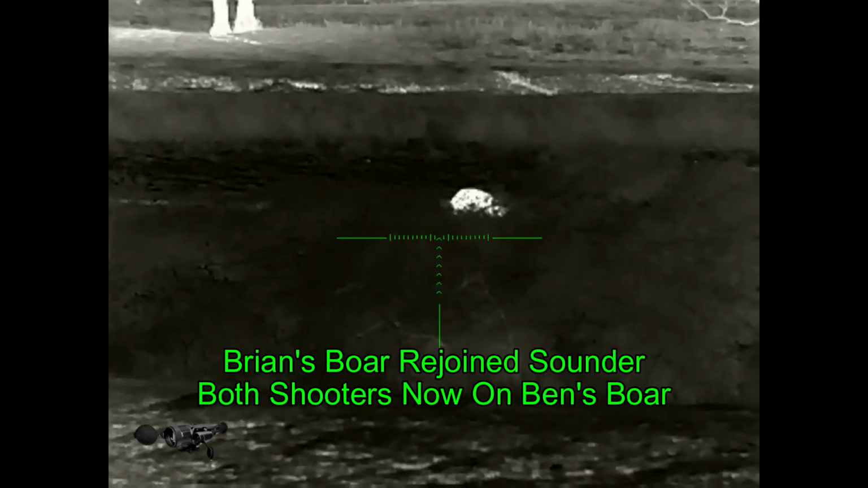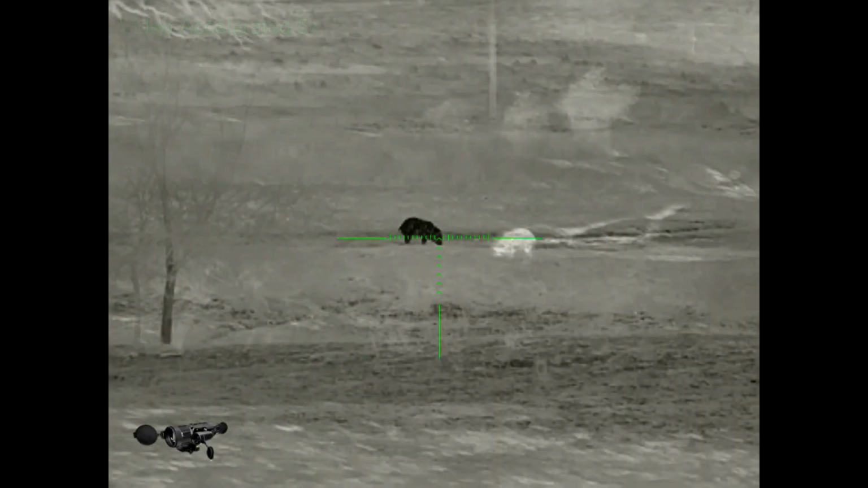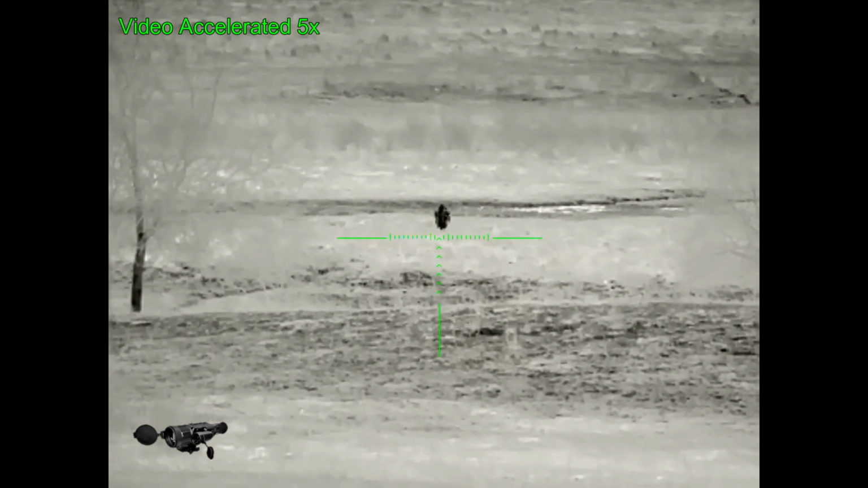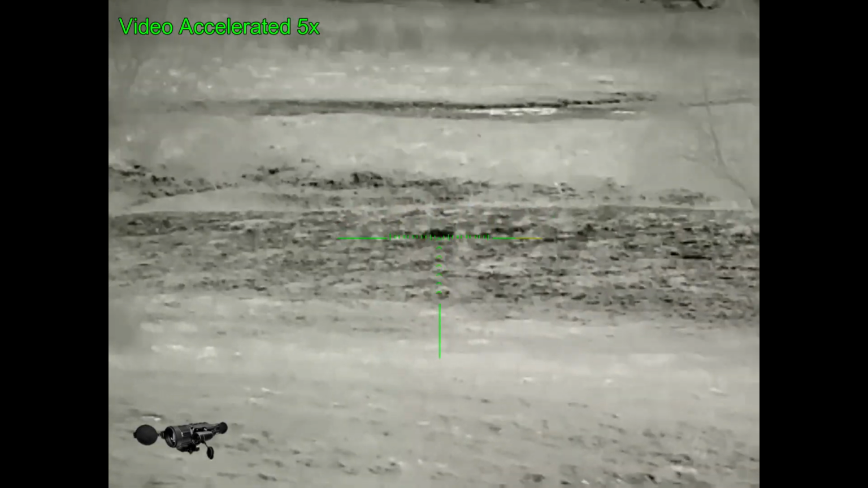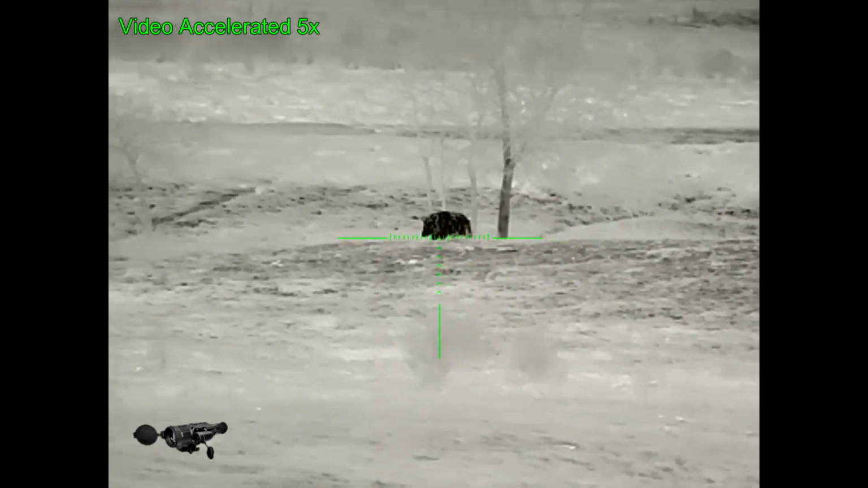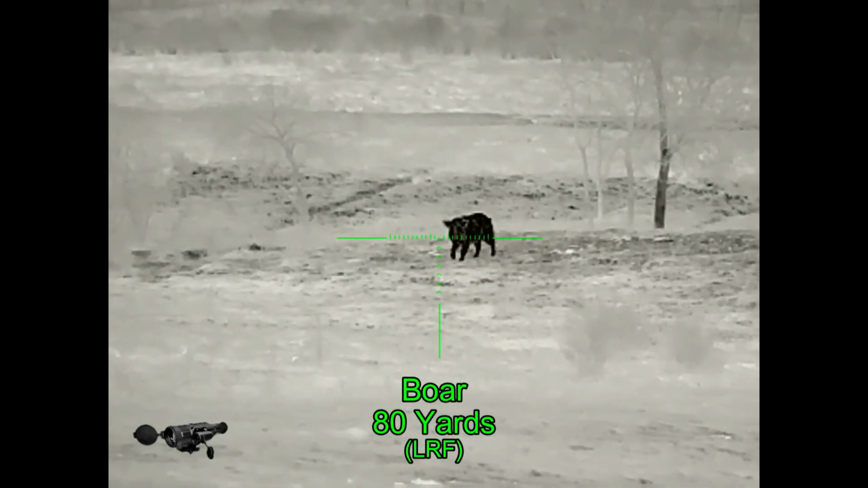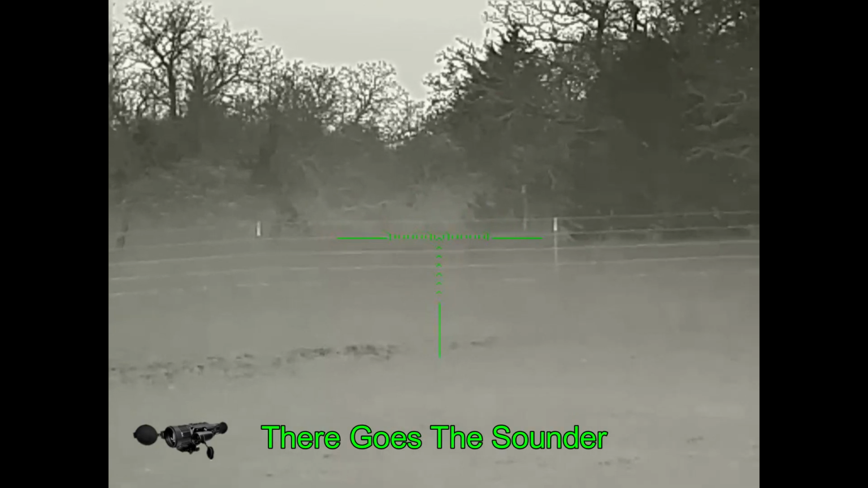So eventually my boar, which was the far boar, rejoined the sounder, and so we've only got Ben's boar left and we're watching it and watching the sounder, hoping that the sounder will come towards us. Only the boar makes its play heading back towards the sounder and heading right towards our position, so no chance for the sounder coming to us because we're going to shoot this boar. I'm ready. 3, 2, 1. And there goes the sounder. Running away.